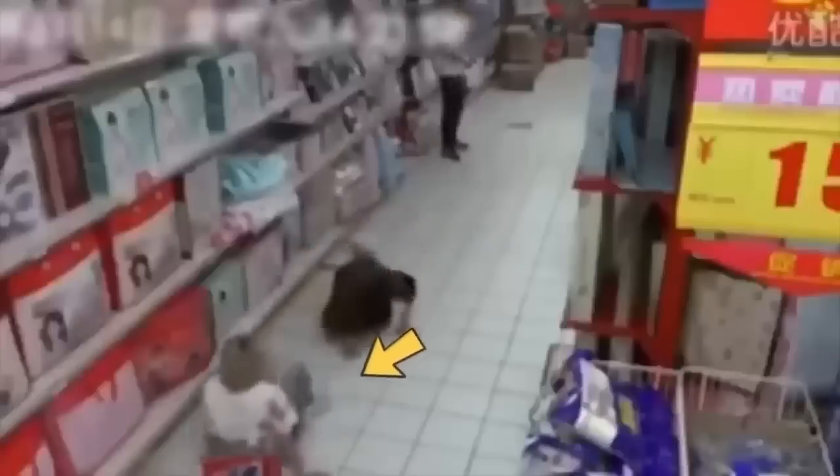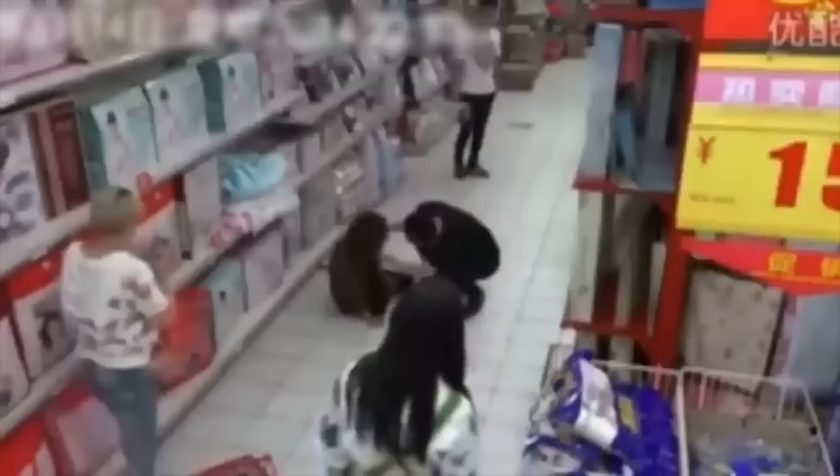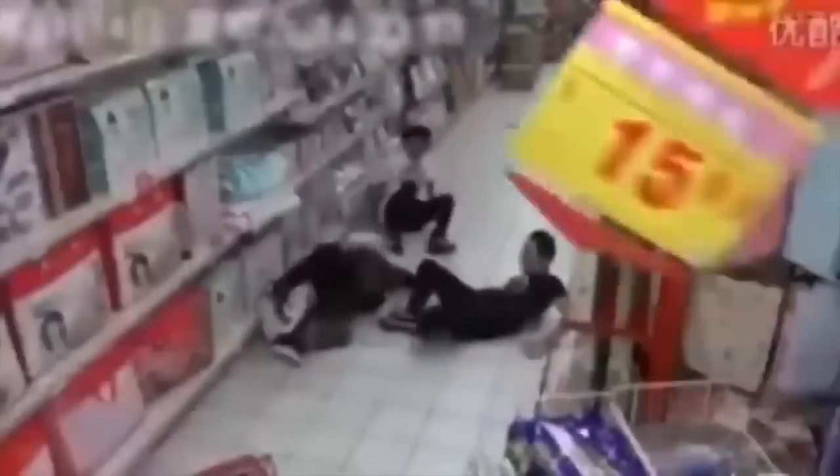Her screams even push the onlookers away. As the man in black tries to hold her down, the woman calms down, but then lets out a final scream, which makes objects in the store move and the security camera flicker.